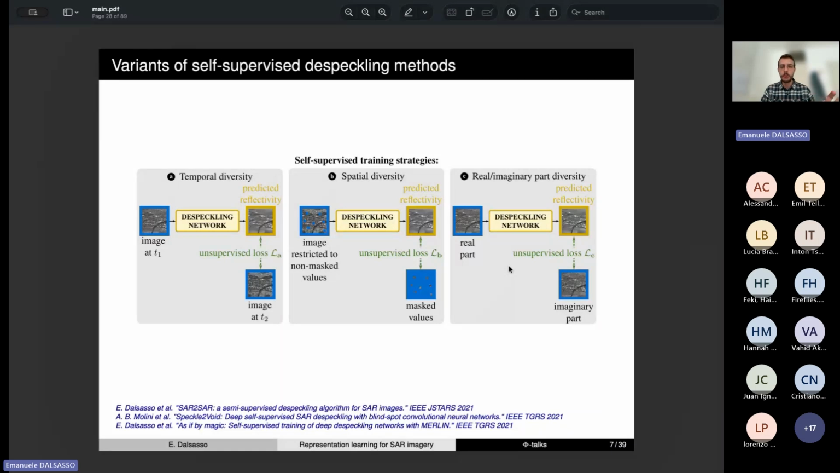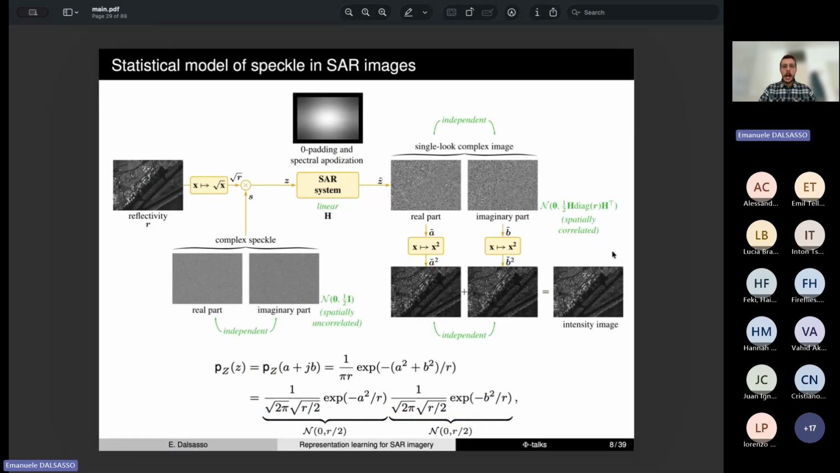So today what I will present is actually a very easy way to cope with this problem of obtaining two independent components, and it exploits the real and imaginary part diversity. So let's see how. If we have a look at a generative model of SAR images, we have a reflectivity, which is our clean underlying scene, and the reflectivity is multiplied by the complex speckle. The complex speckle is composed of a real part and an imaginary part. The real and imaginary parts are spatially uncorrelated, and they both follow a Gaussian distribution.